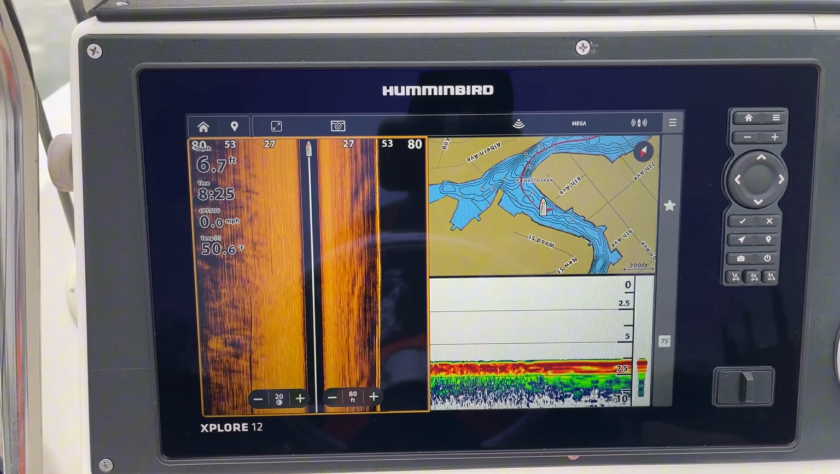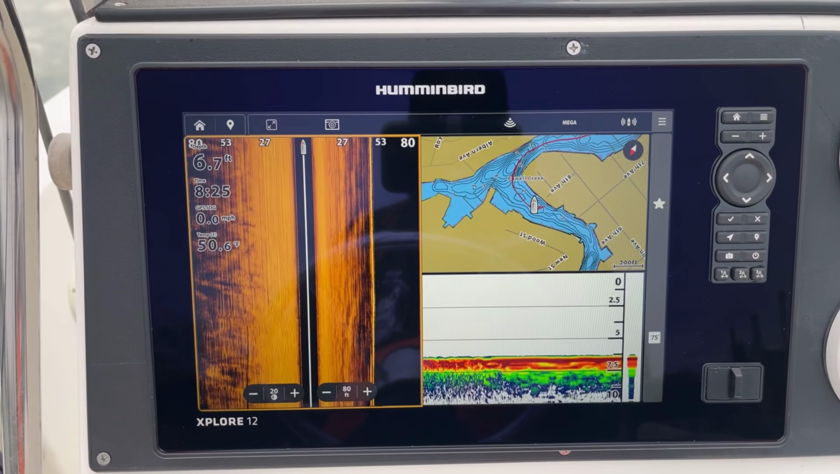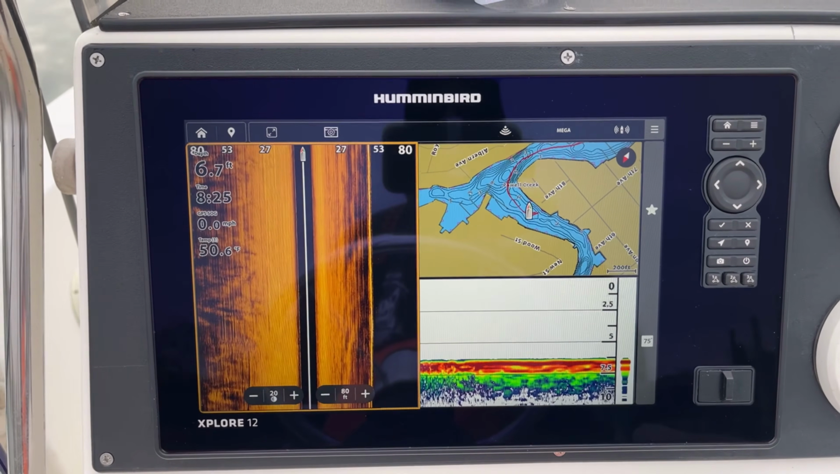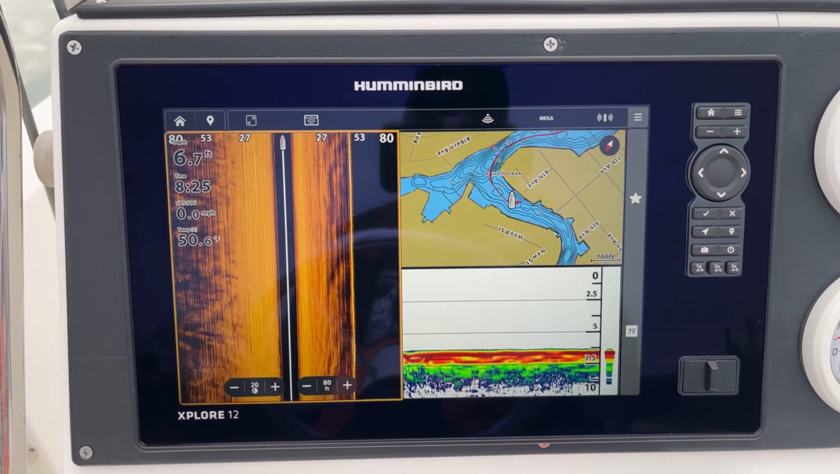So if you fished with me before, you know I am constantly hitting waypoints. That's going to give us, okay, if we're drifting over here, this is the line that we need to drift. Especially with fluke fishing, get a hit, mark a waypoint. Get another hit, mark a waypoint. And that's going to show you exactly where the line is that you want to be fishing.